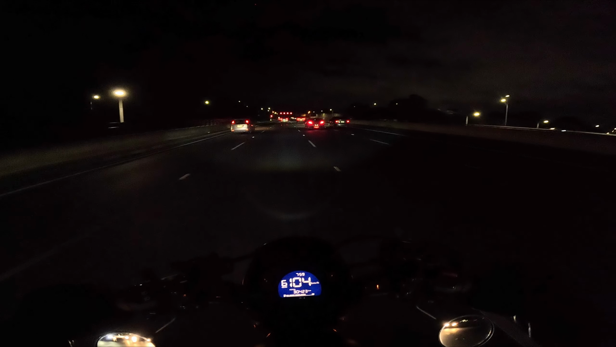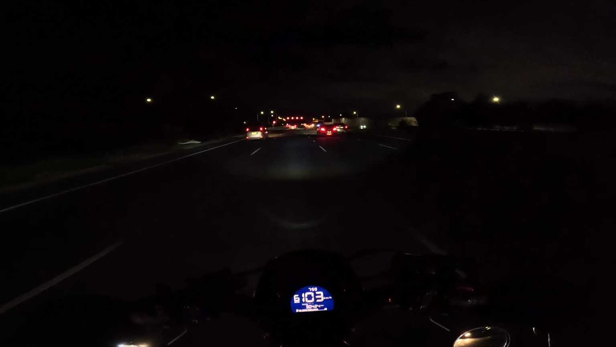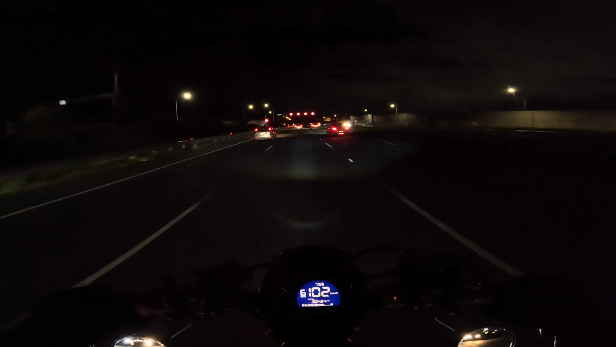It's getting a little dark on this freeway. I might turn off on the next turn off and then head back in the opposite direction just so I get a bit more light again. But you know what I mean?